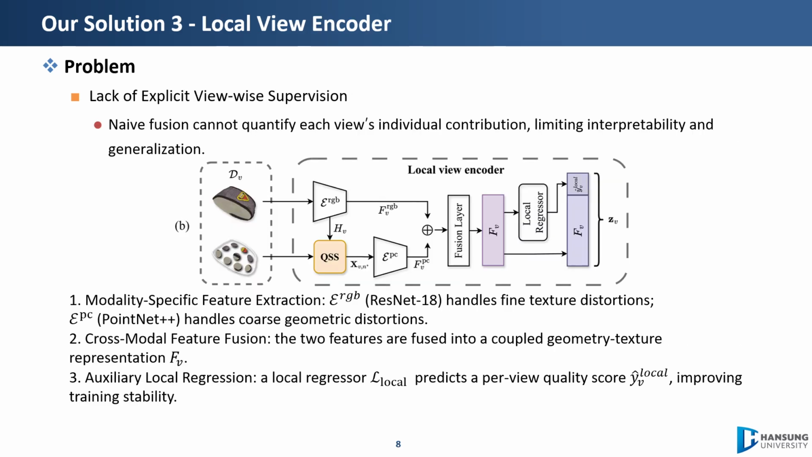Solution 3 is the local view encoder. Here, ResNet captures fine texture distortions from the 2D image, and PointNet++ captures coarse geometric distortions from the selected subcloud. We fuse them into a coupled geometry-texture representation for each view. A local regressor also predicts a per-view quality score, which stabilizes training and makes each view interpretable.